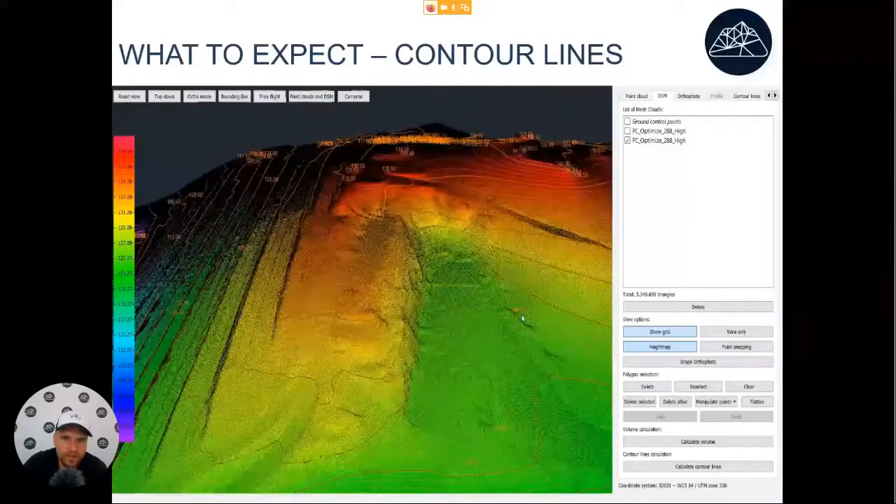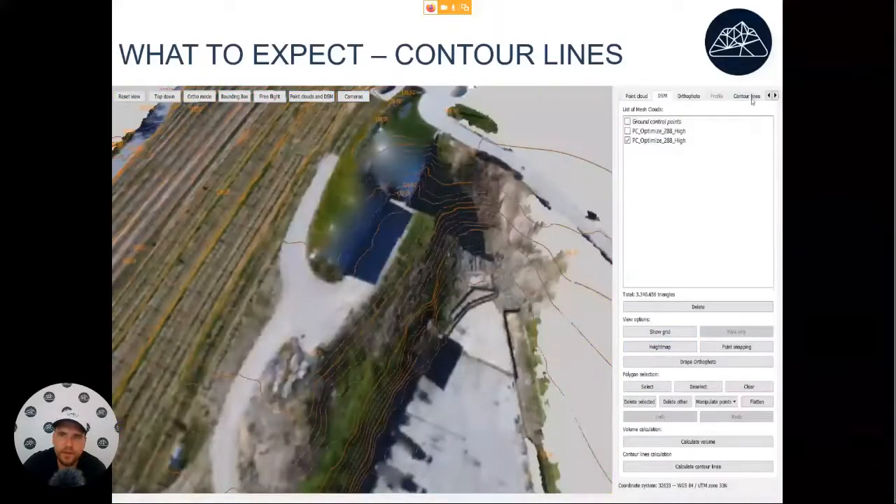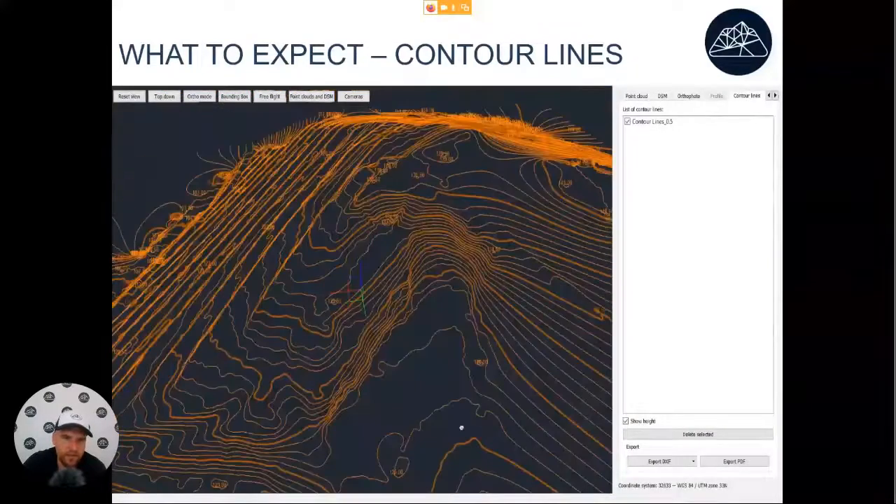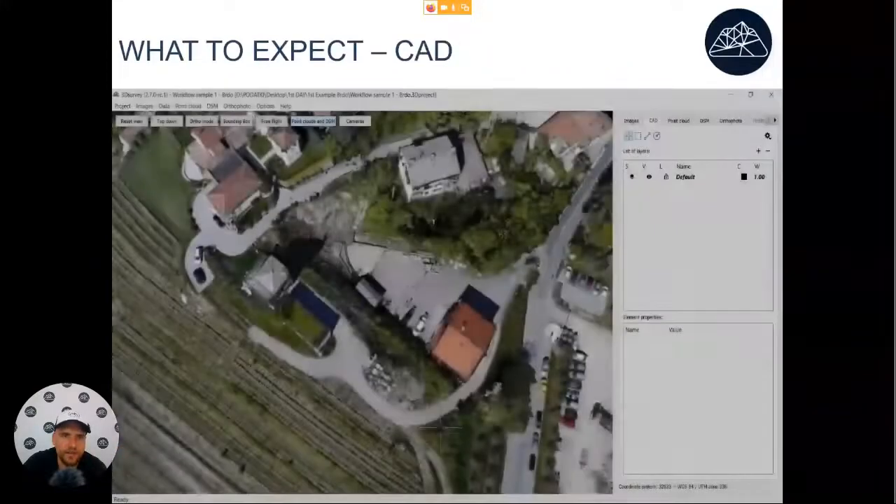This we can export into CAD to be used with our survey drawing. There will be an export available. Pretty straightforward. Okay, let's go on.